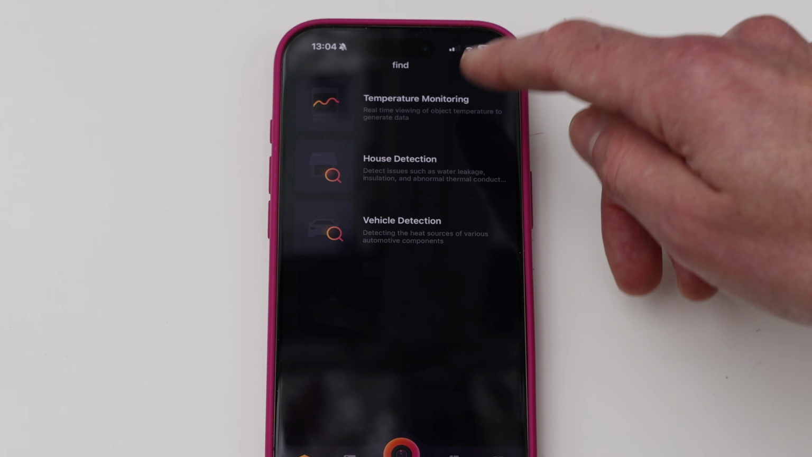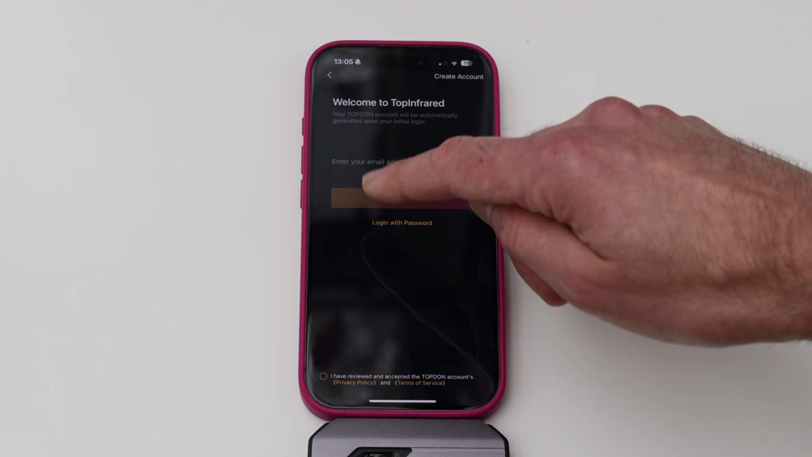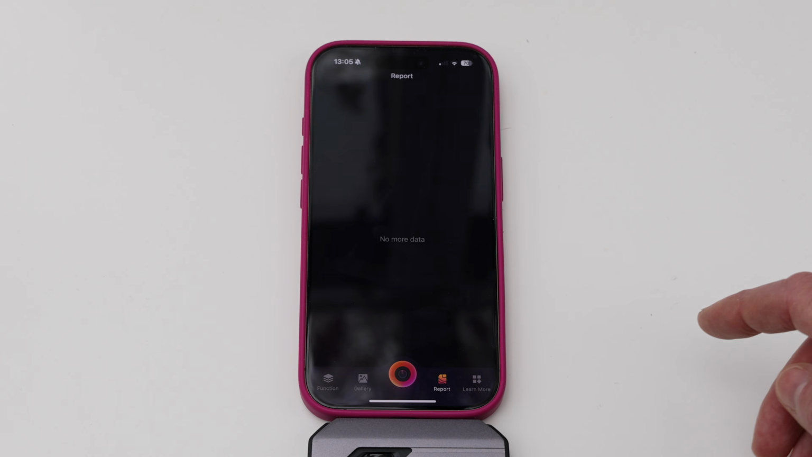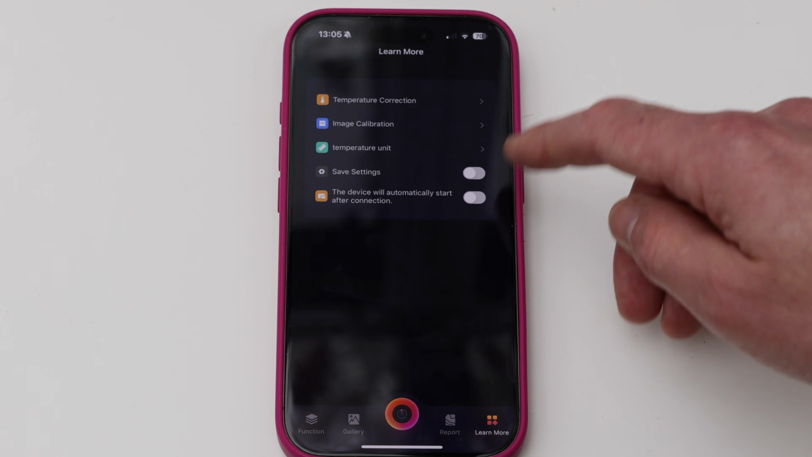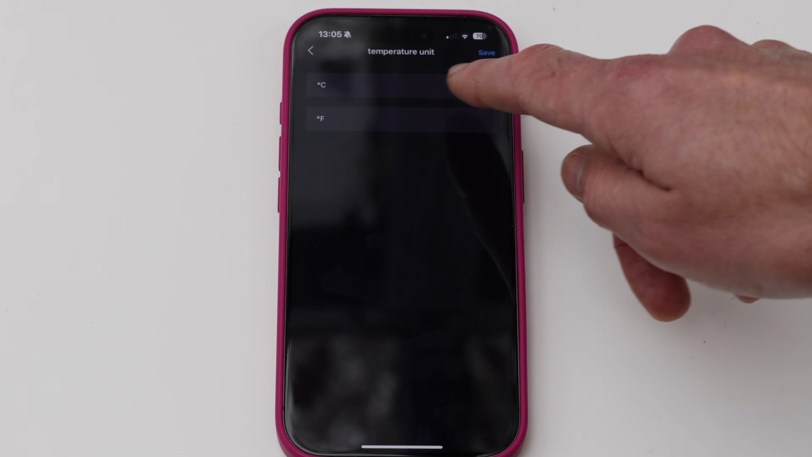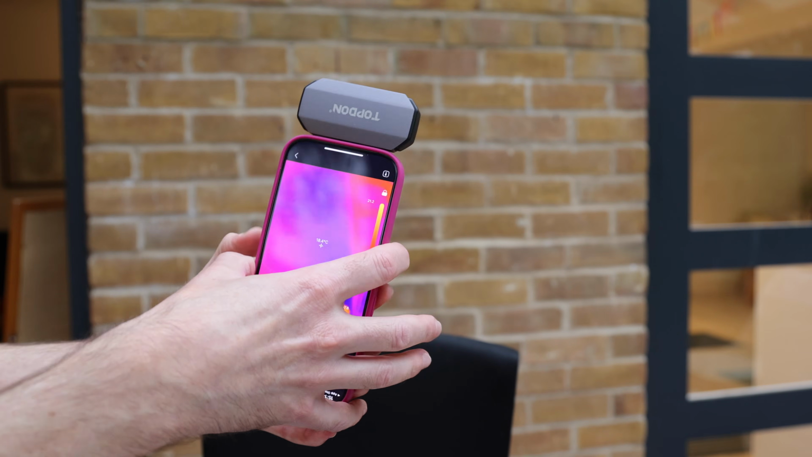I don't understand much about this. You can even generate reports in here. If you get a report, then you create an account, which I haven't done. But you can make reports in here as well. If you were walking around and making a report of a house or something, you wanted to send it to someone, you could do that with report. And then you've got all the other stuff that you would want. I mean, temperature unit, I should mention, of course, I'm talking about Celsius all the time, but you can change it to Fahrenheit.